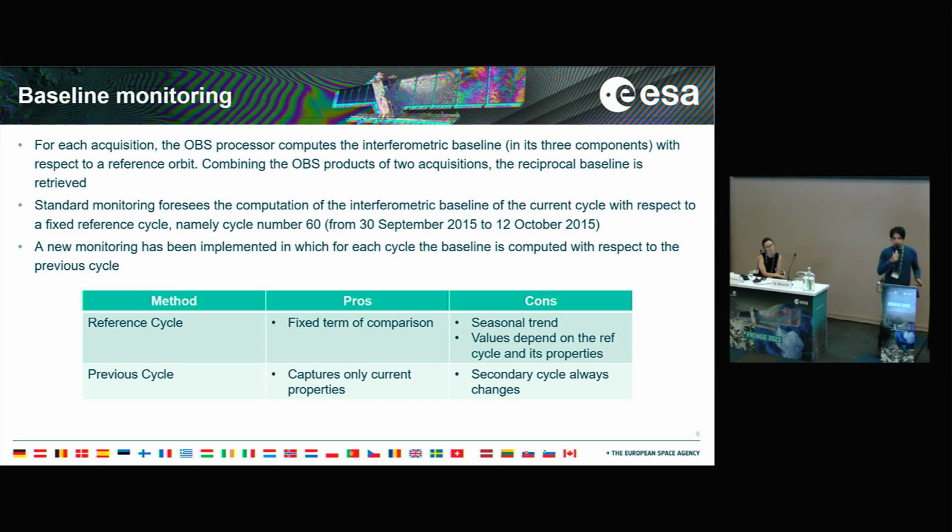Starting from the baseline monitoring, we compute the interferometric baseline in its three components. The way we have performed the monitoring in past years is by monitoring the baseline of the current cycle with respect to a reference cycle.